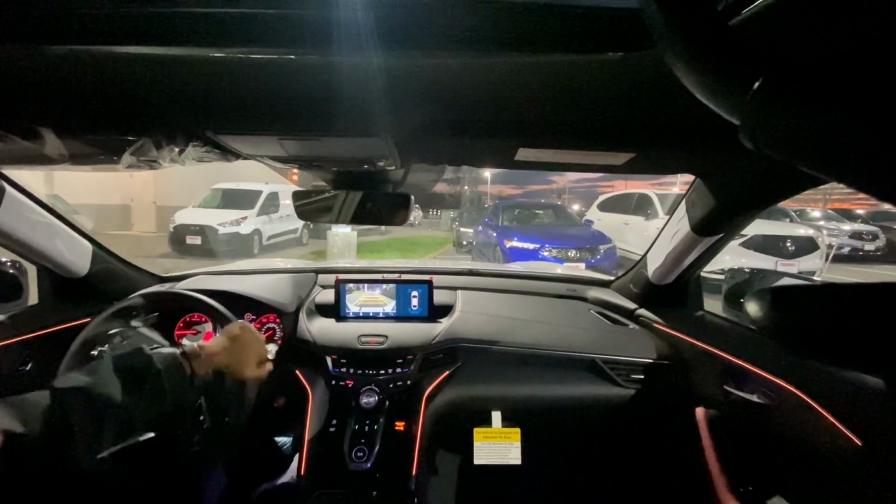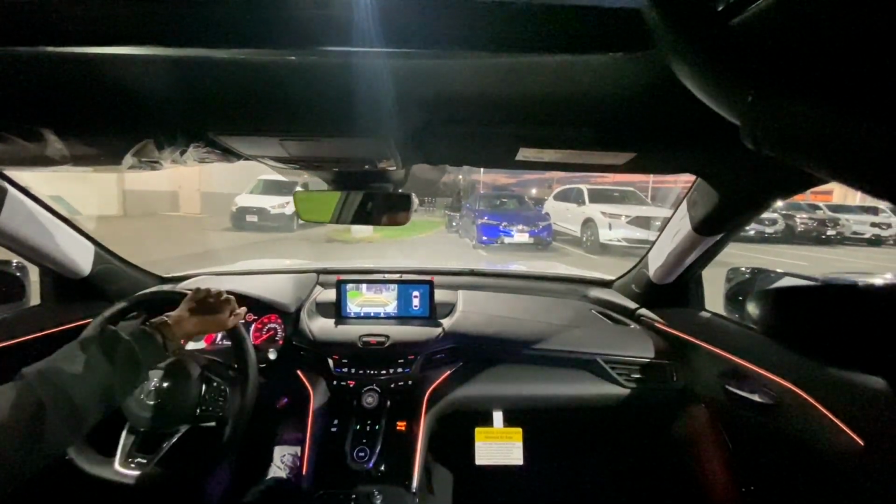I'm just going to park this wide-body thing, because this thing got some hips on it.